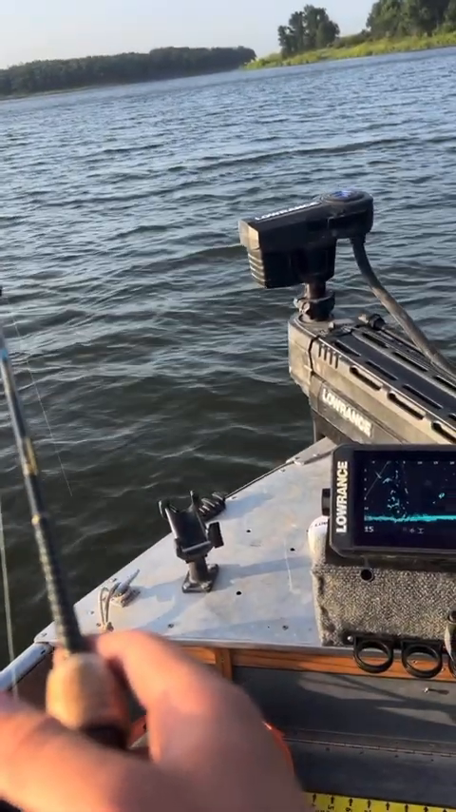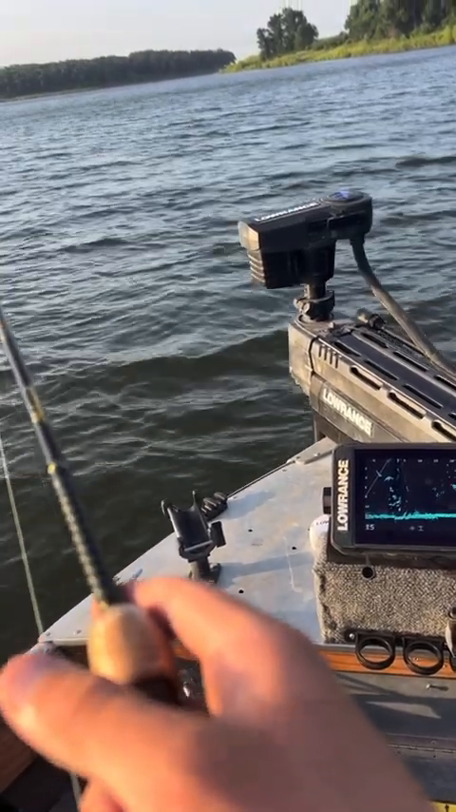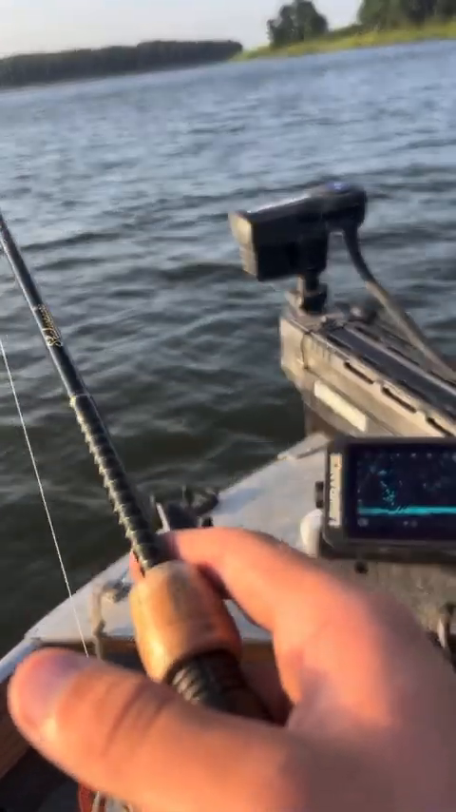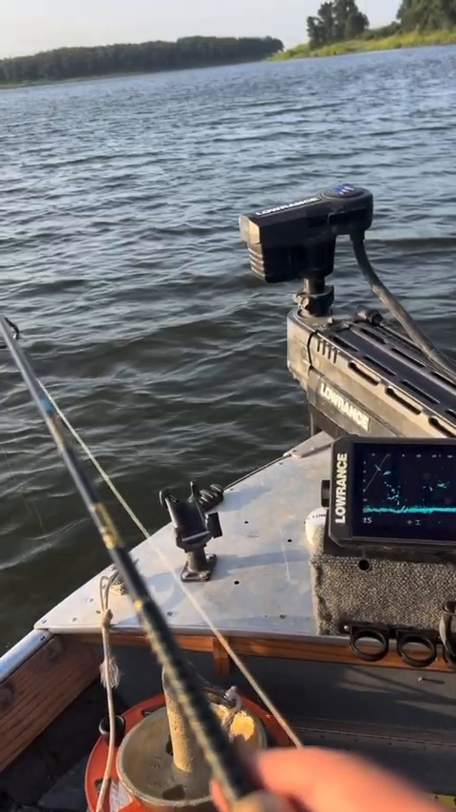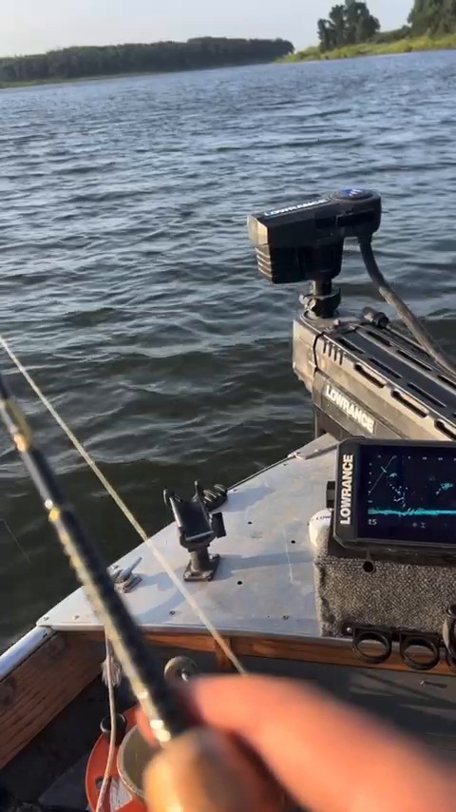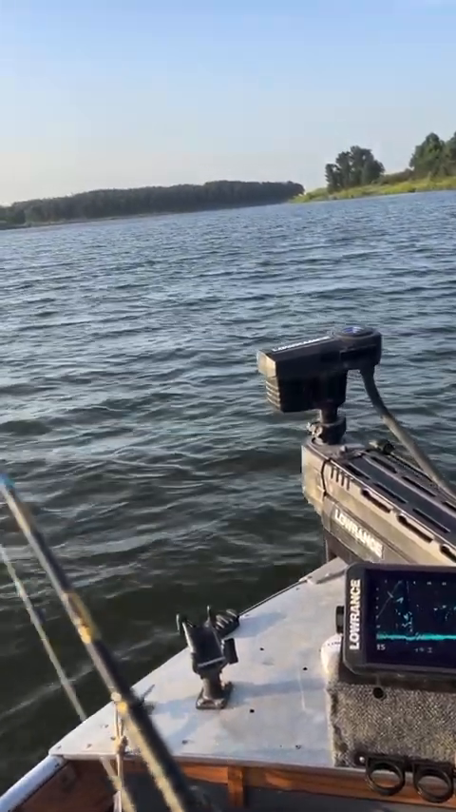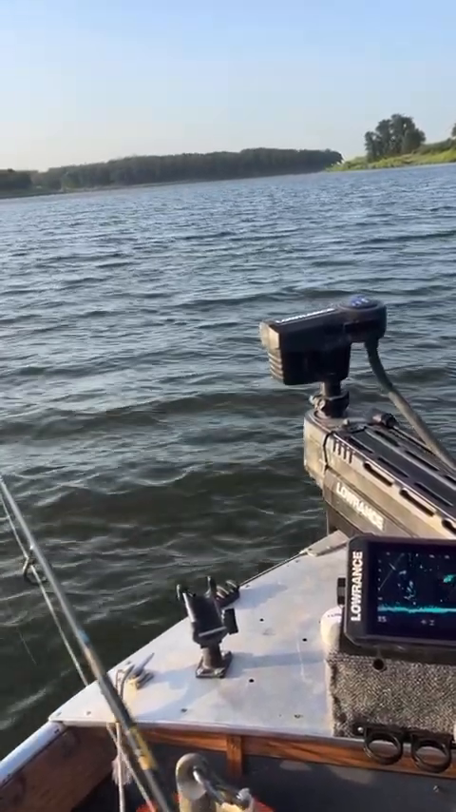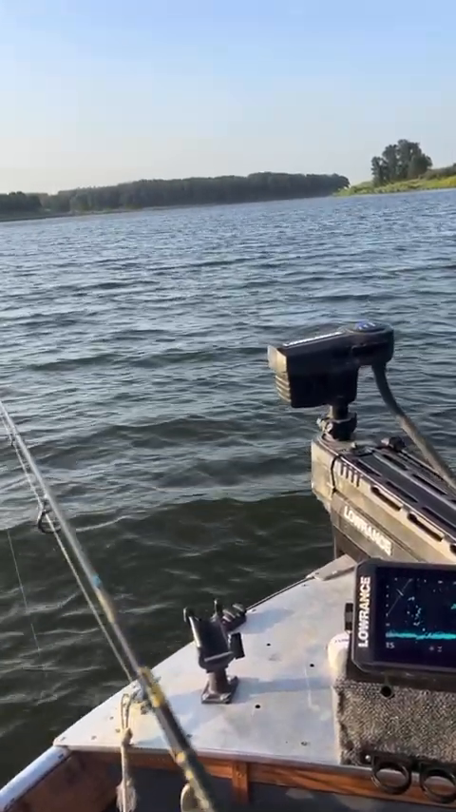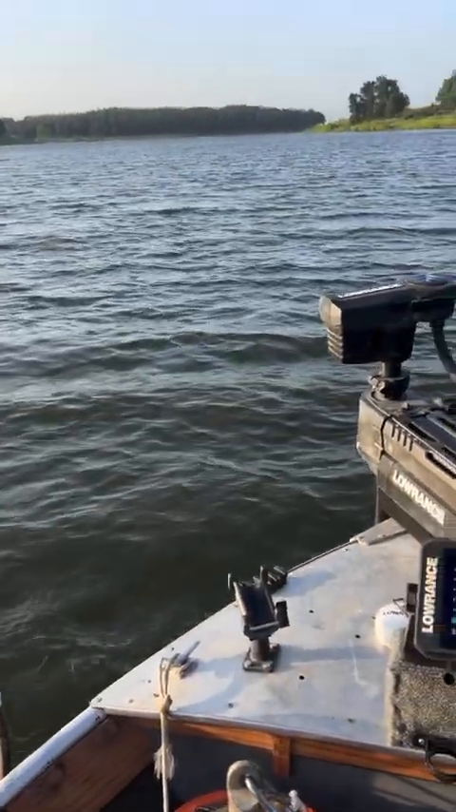I'm about 5 feet away from the screen right now. I need to get more closer to me. Oh, I've got some little ones trying to eat it. I want the bigger one. Oh, missed him again. Come on, Hunter.